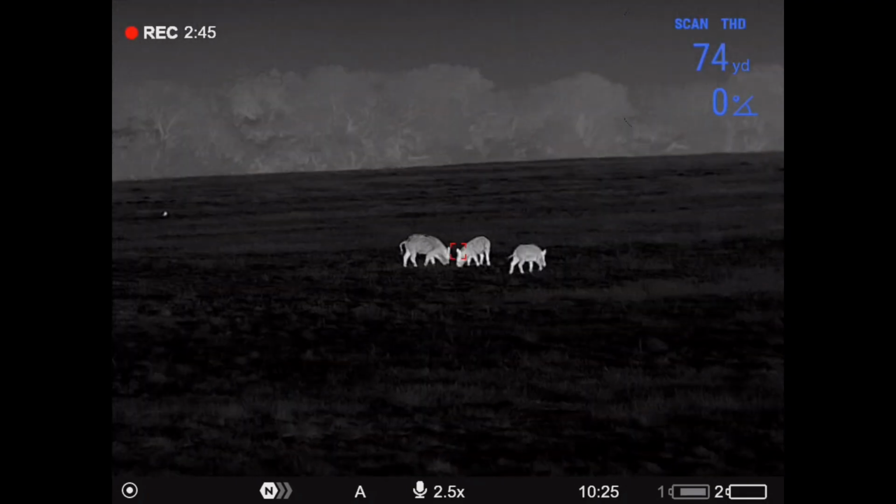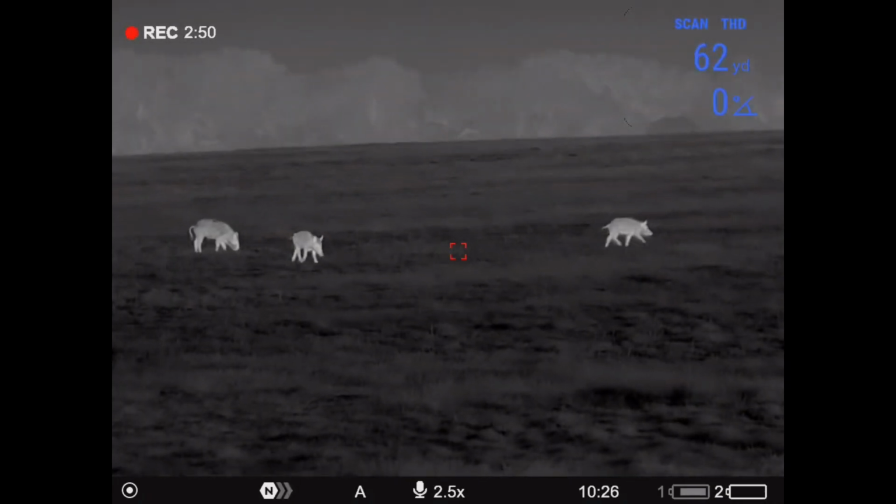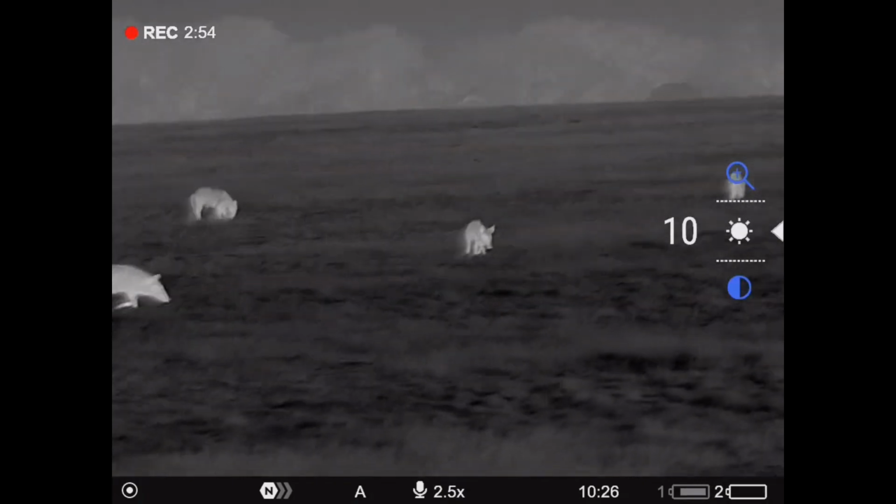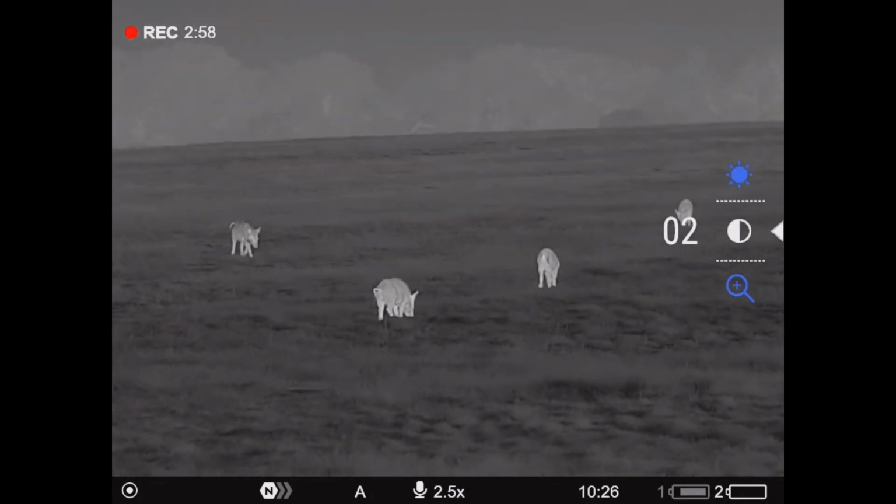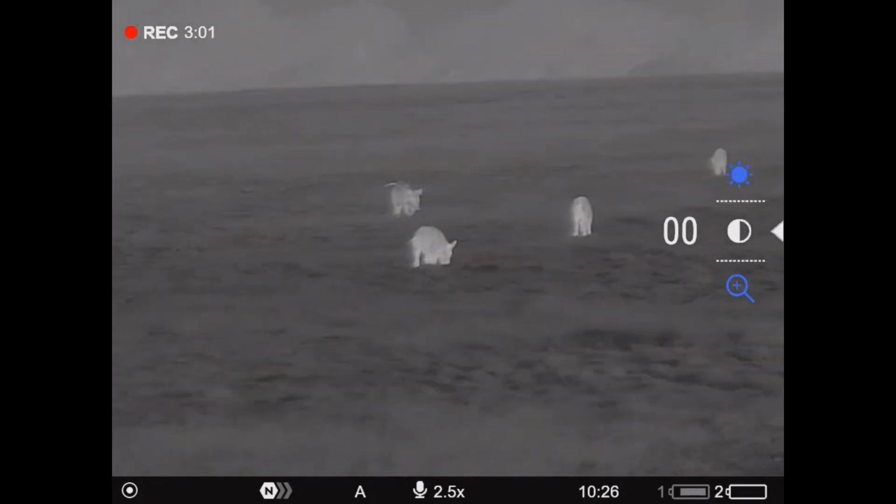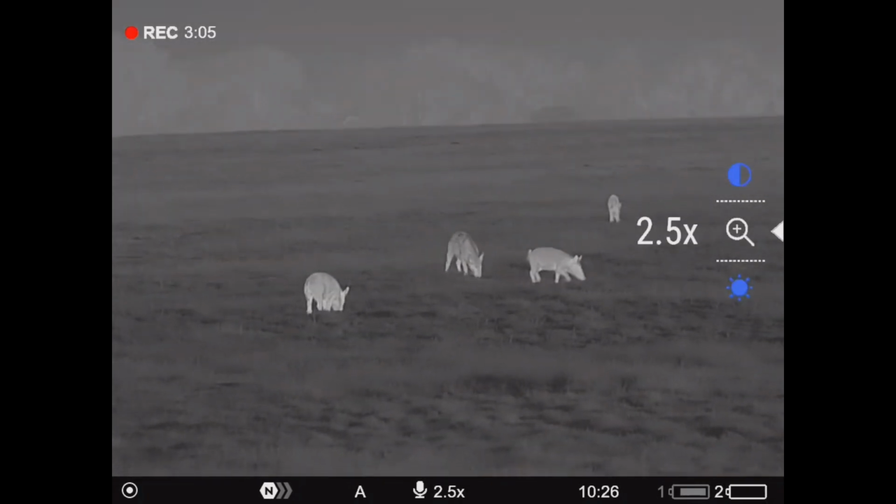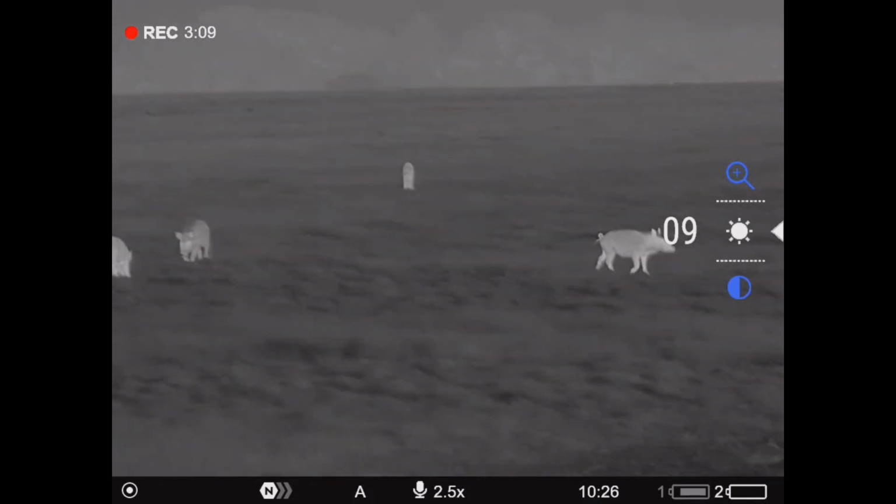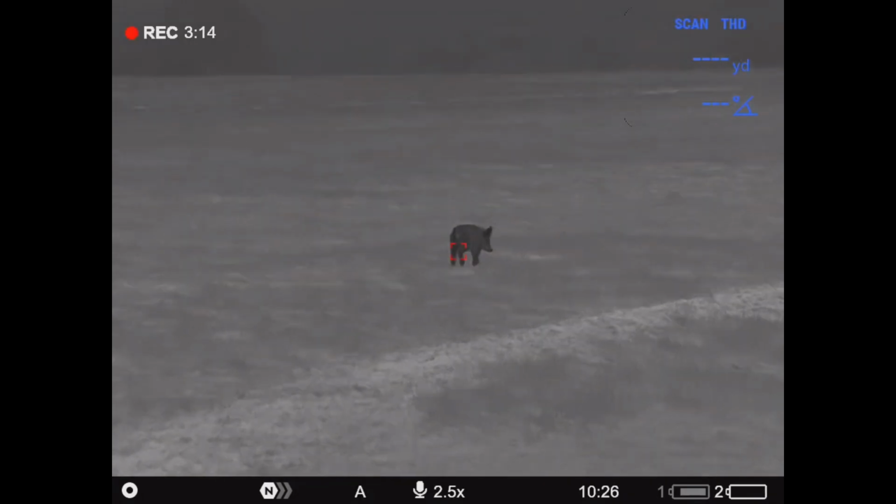As you've seen on our channel, we do mostly pig hunting here in Central Texas, but I could see this still being useful for us. While we tend to pull into a field and scan on the fly, that's a little harder to do with two eyepieces. What we found really useful is the guy sitting in the passenger seat when we roll into a field, and he's scanning for us. He can put these up to both eyes, get a nice wide field of view, and really see everything that he needs to see. Overall, really impressed with it.